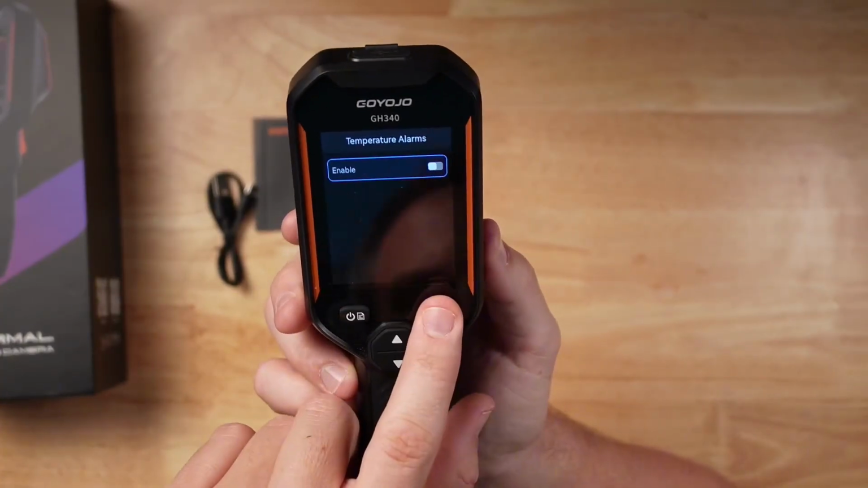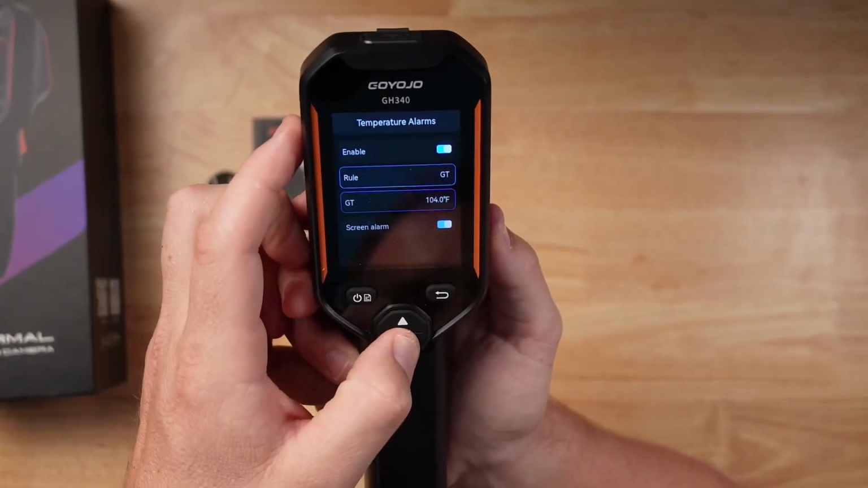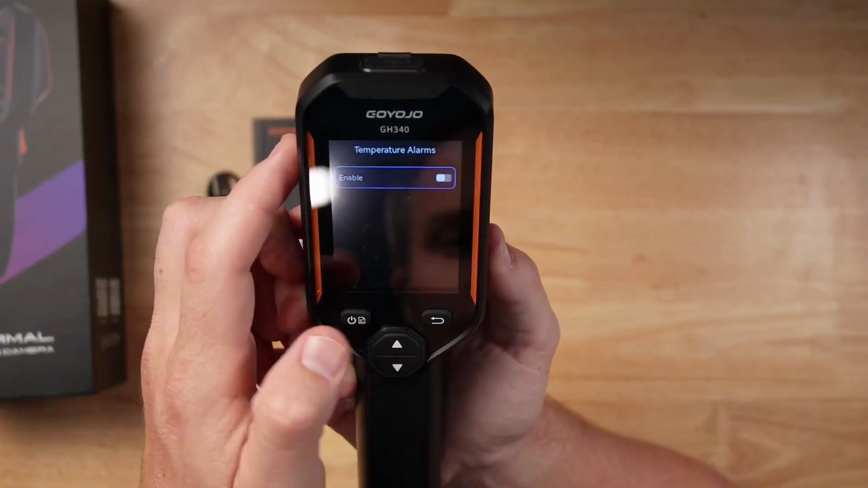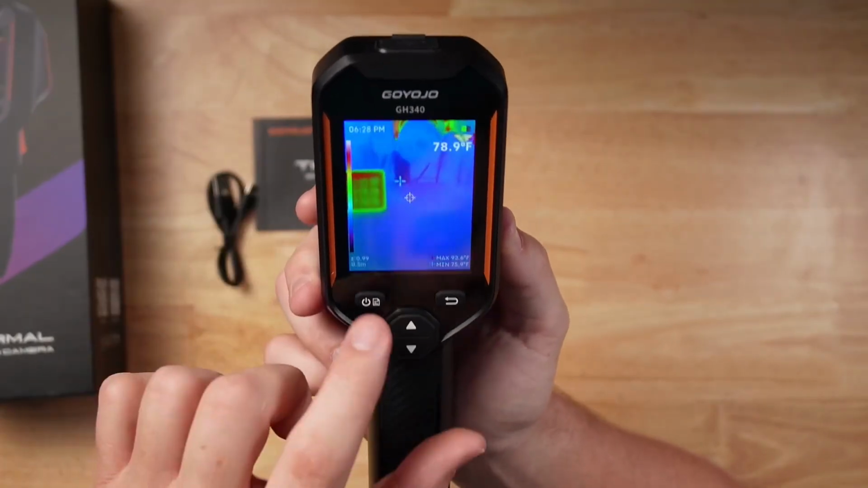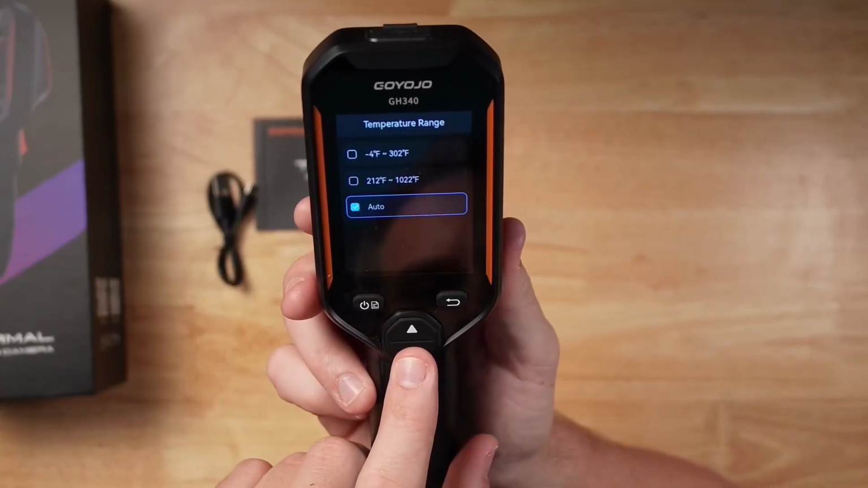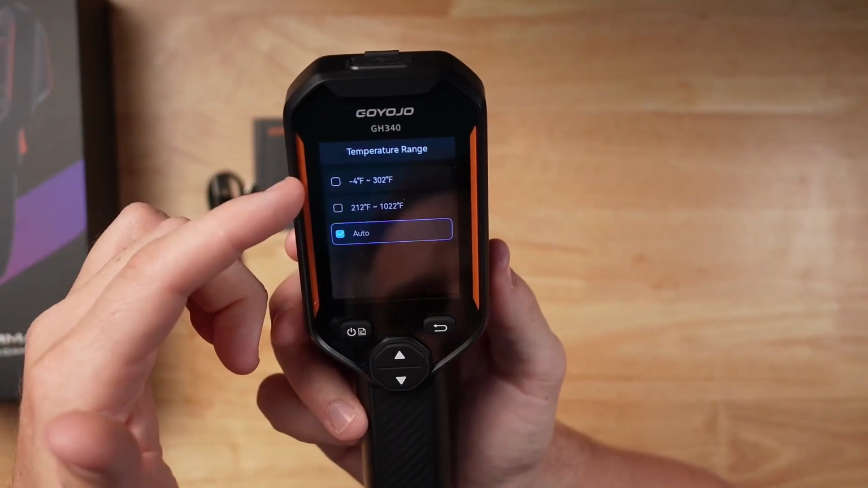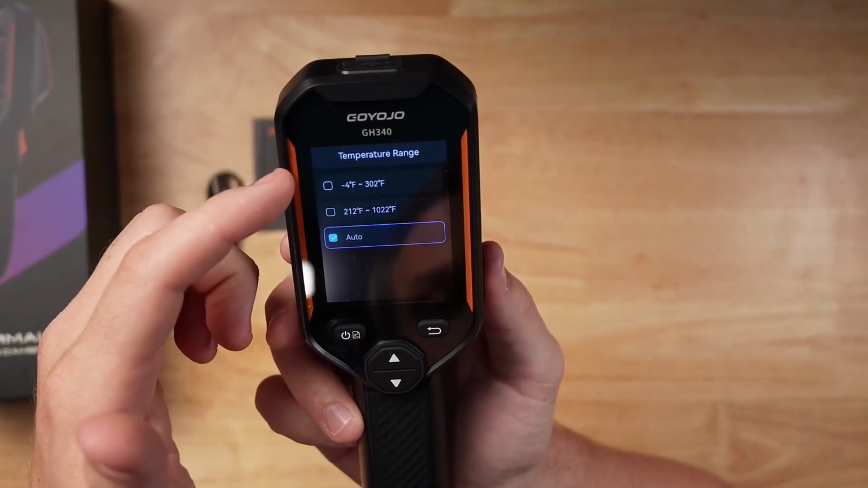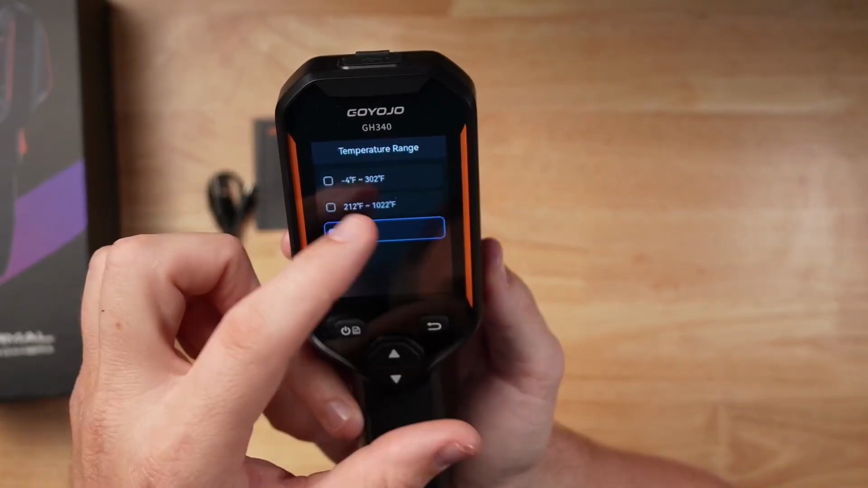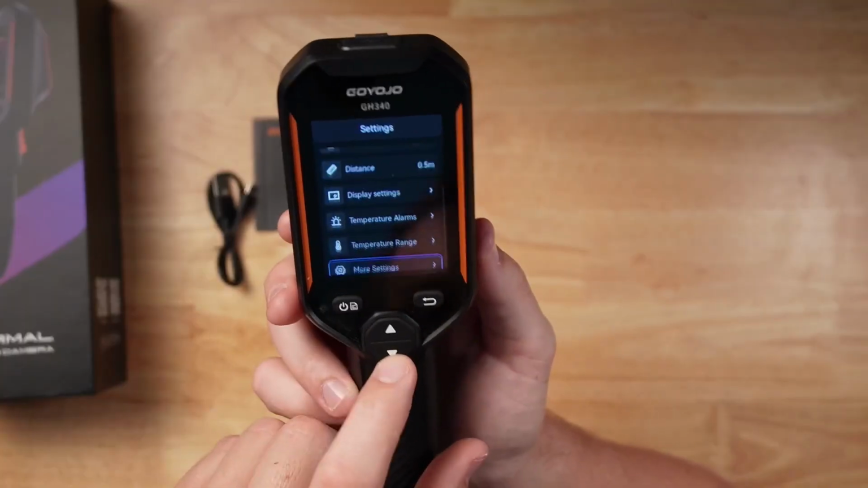Temperature alarms, you can come in here and enable those, set those up if you want to, and then you can set them up custom if you want to do that. So then if you want to turn it off, just turn it off, go back. Very easy navigation menu. Temperature range. Once again, you can set this to auto, or it's -4 degrees Fahrenheit to 302 degrees Fahrenheit, or you can set it from 212 to 1022. So you have those two different options, or just set it on auto.